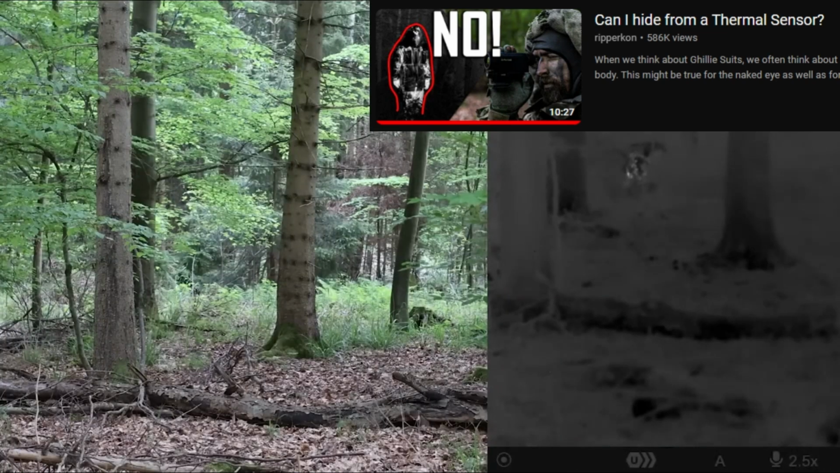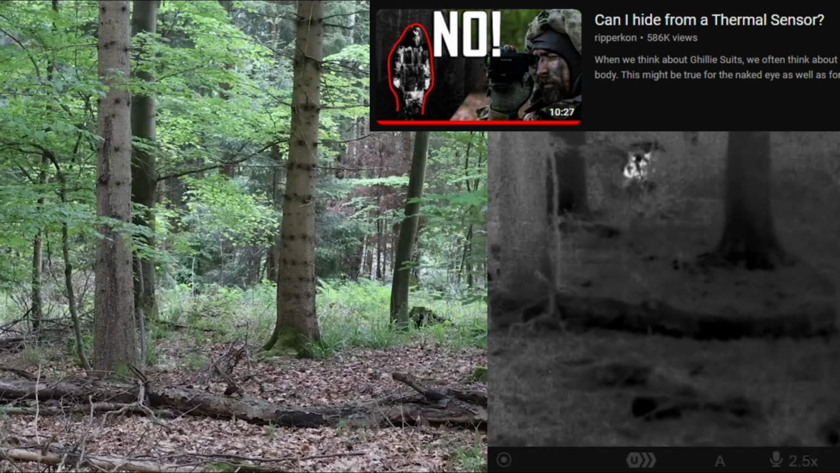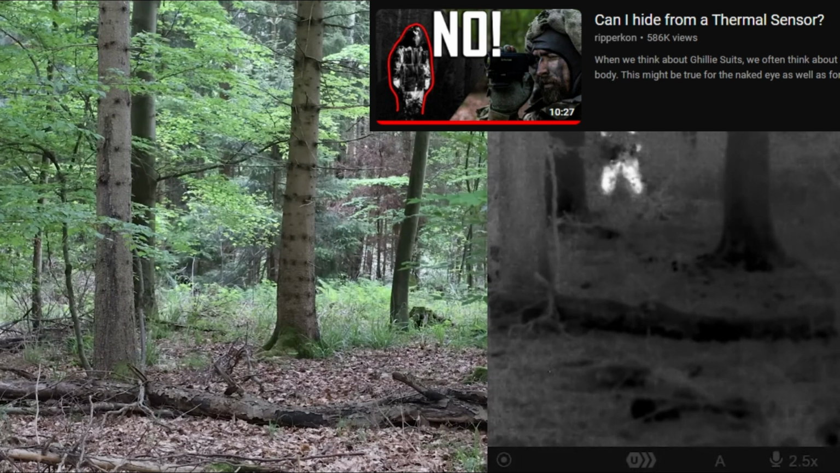Now let's go a bit further in distance and hide behind some vegetation. So yeah, still visible. Especially when there is movement, it's quite easy to identify a silhouette like this as a human being.